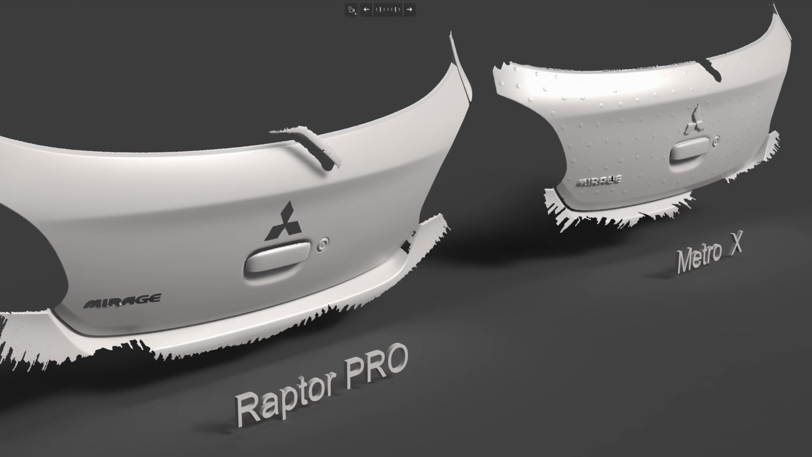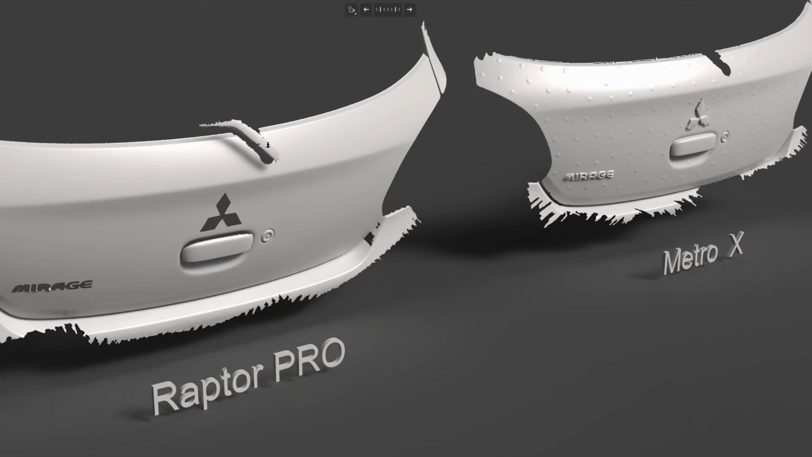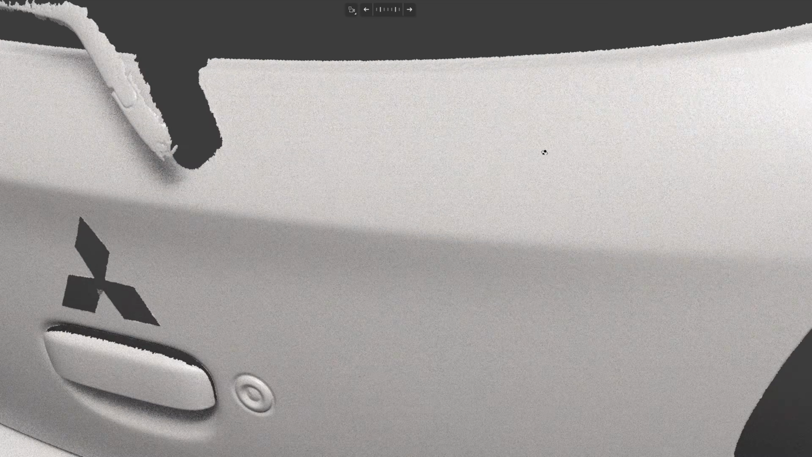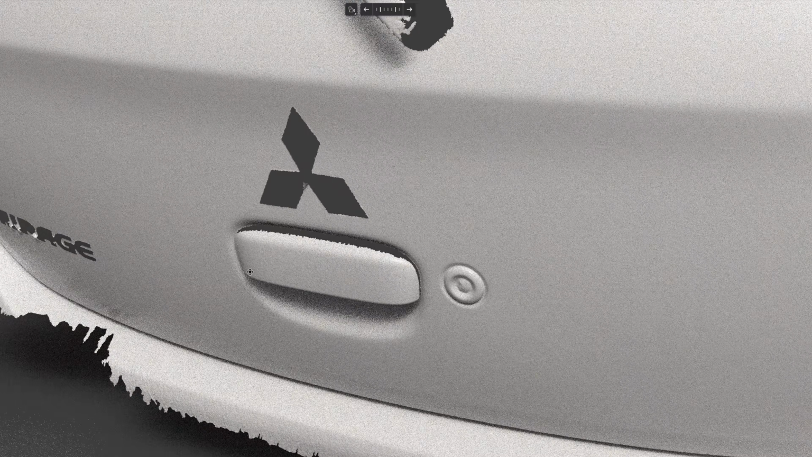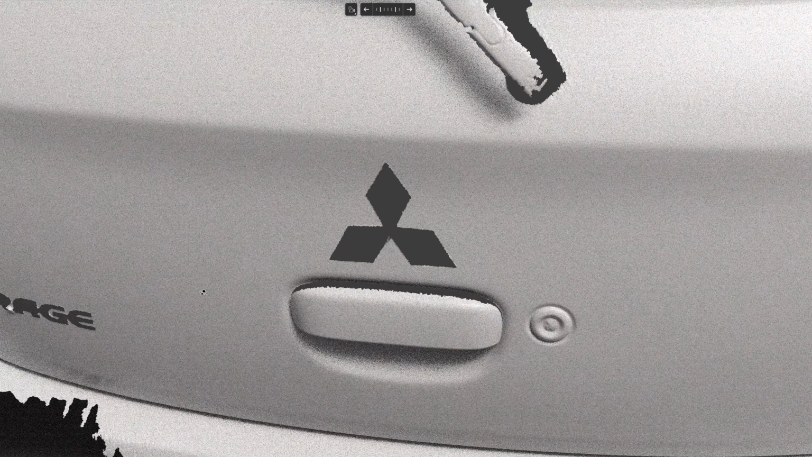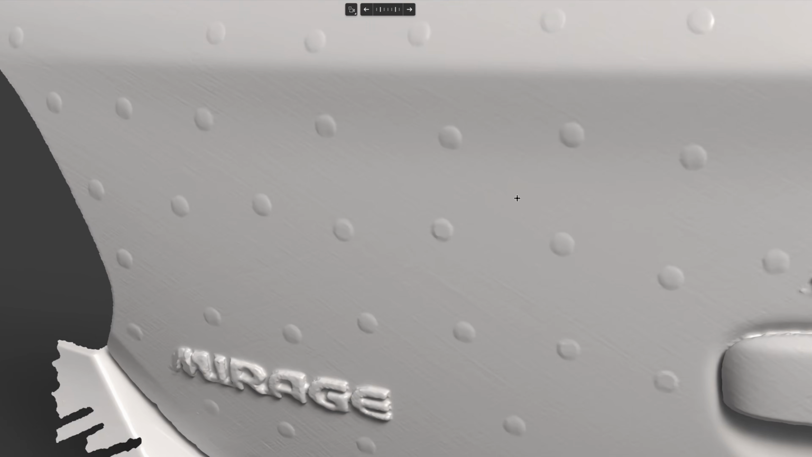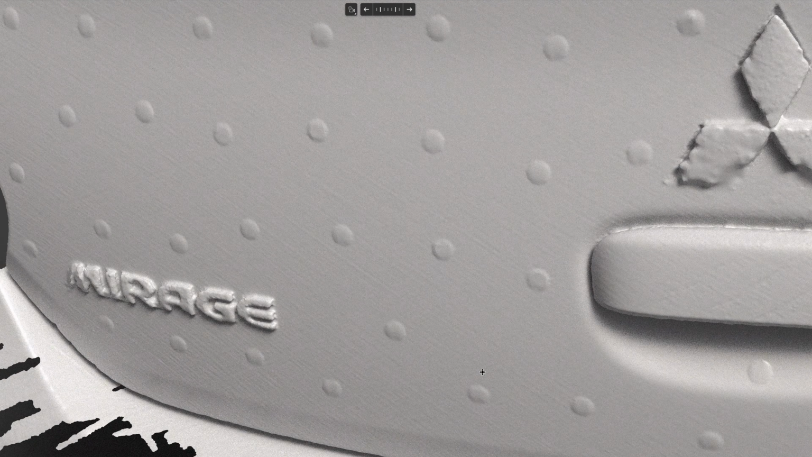The Adapter Pro can scan the reflective logo and the matte black color of the screen wiper, but for the Metro X, it entirely disappears. Okay, if you look at the edge here, it's quite sharp and smooth. The surface is quite smooth. There is no post-processing. This is straight out of the scanner. The Metro X has quite severe striking lines, and the handles have striking lines too.